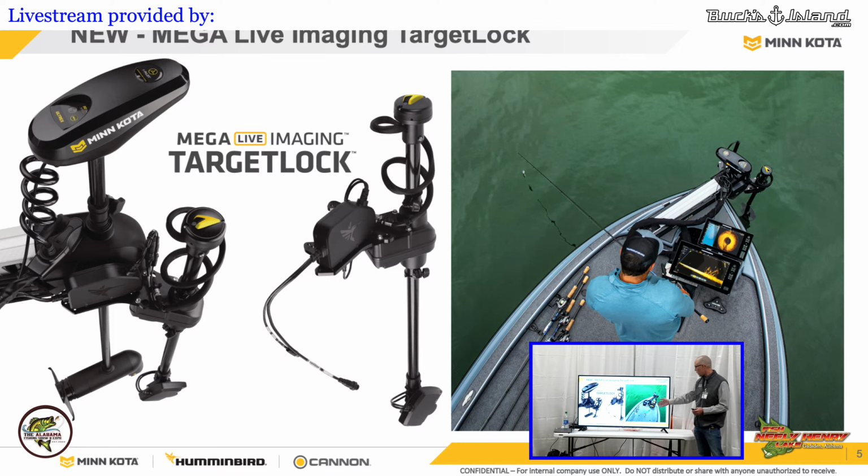And then I can control the transducer and where it's pointed via a foot pedal. But the main advantage of having the Target Lock on here is that if I see a brush pile on my 360 and I look at it with my Live, I can hit a button and target lock in on that. So no matter where the boat drifts, left or right, that just stays locked in on that target. So now I know where my transducer is pointed the whole time, and I can make a presentation to that when I see those fish in the brush pile.